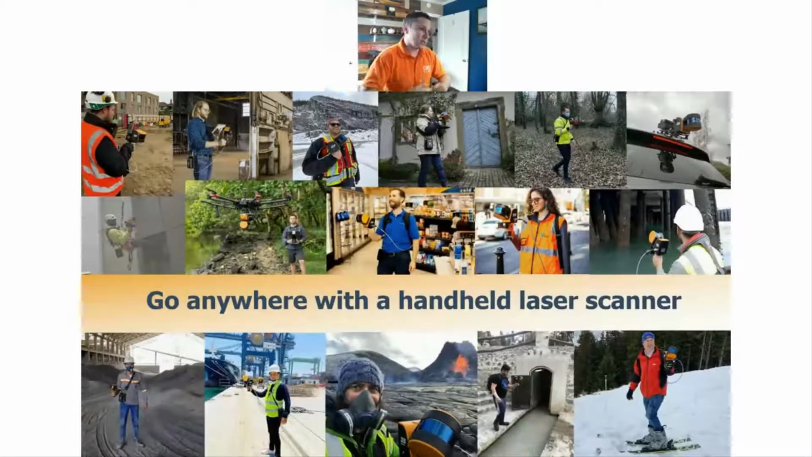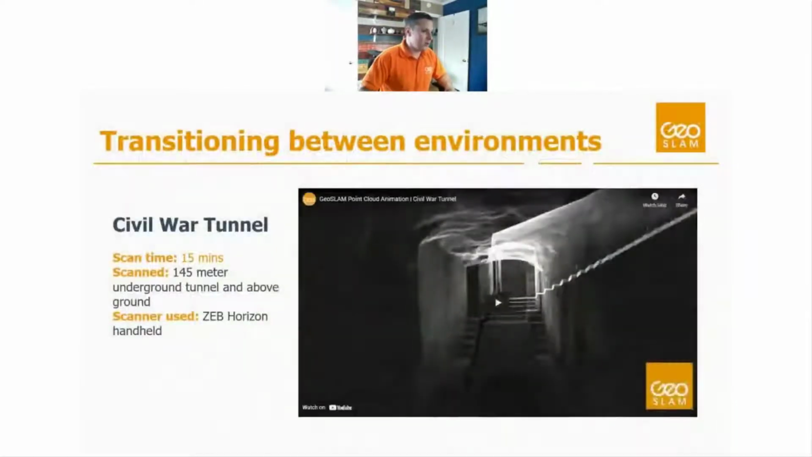We can use it in construction to capture buildings. We can use it in underground mines to capture underground infrastructure or open pits or stockpiles, anything like that. You can see various examples here, but it's a very versatile system and works in all environments. And the process to put that data together is really no different from one environment to the next. It's more or less the same operation, just keeping the same principles in mind while you're using the system.